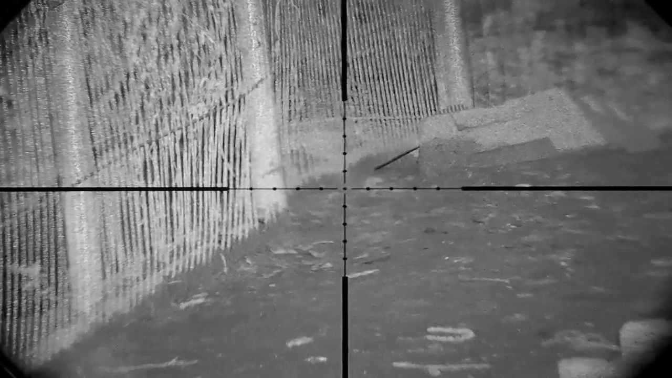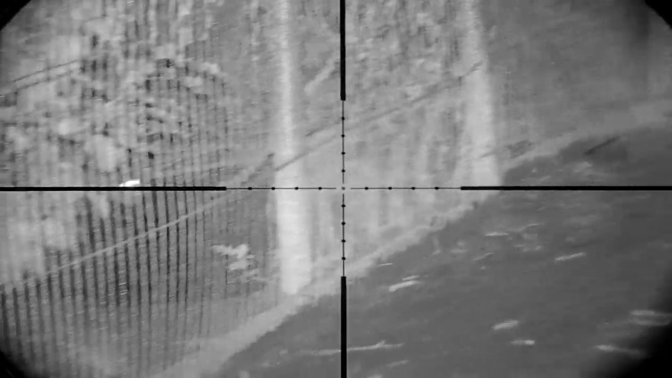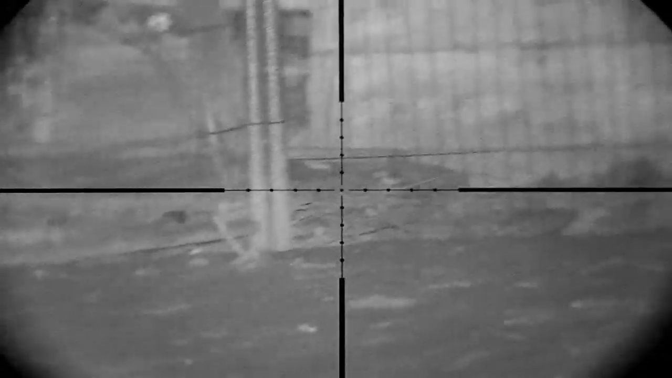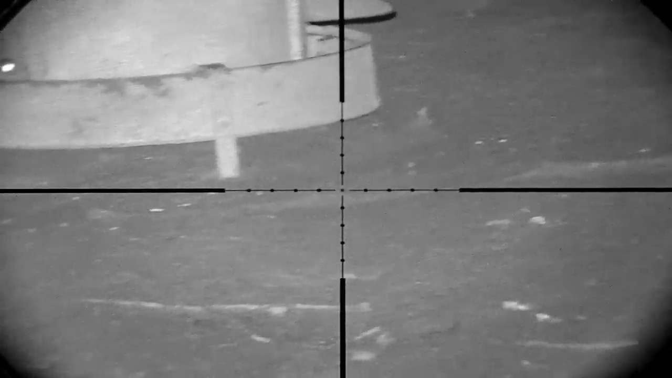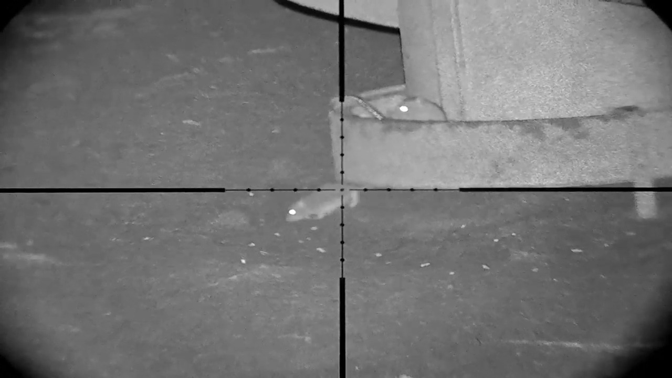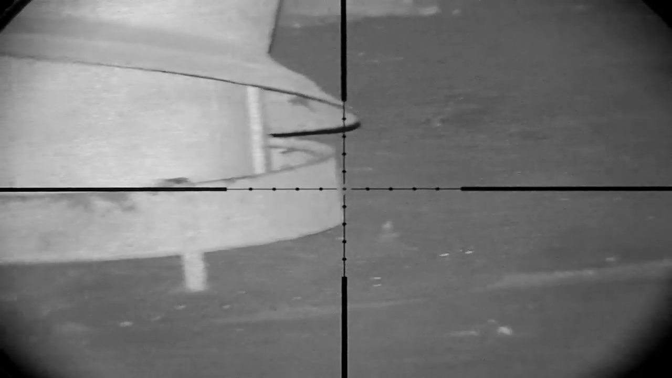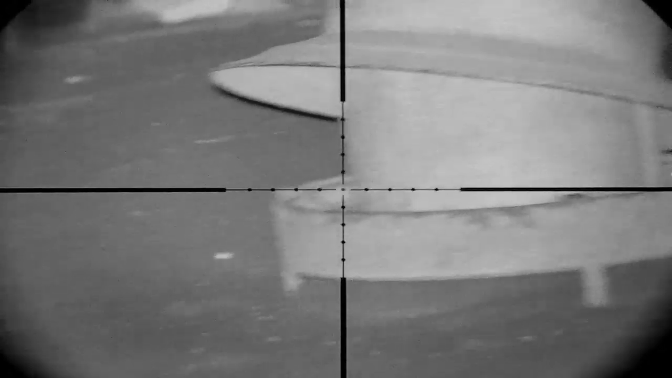It's definitely slowing down now, although I'm seeing some rats on the left hand side behind the fence. They're just not hanging around, they're very skittish. Rats don't come much smaller than that one. Trouble is, when they're that size, it's hard to estimate how much hold over or hold under you need to give them.